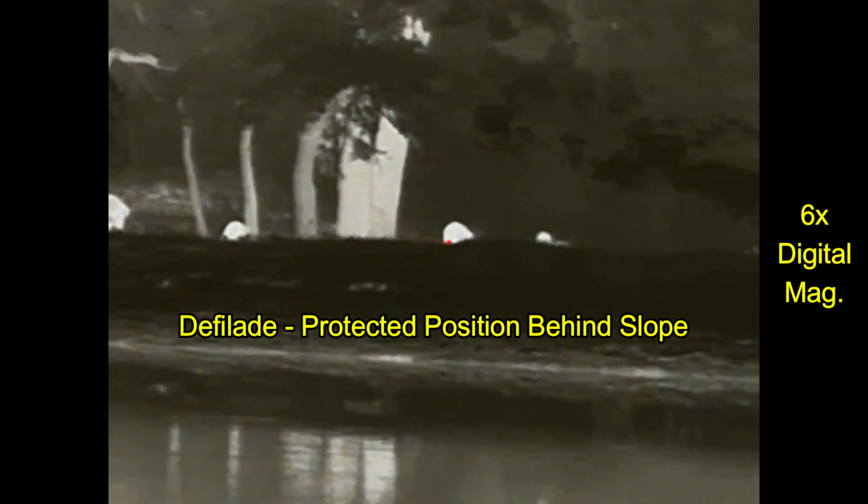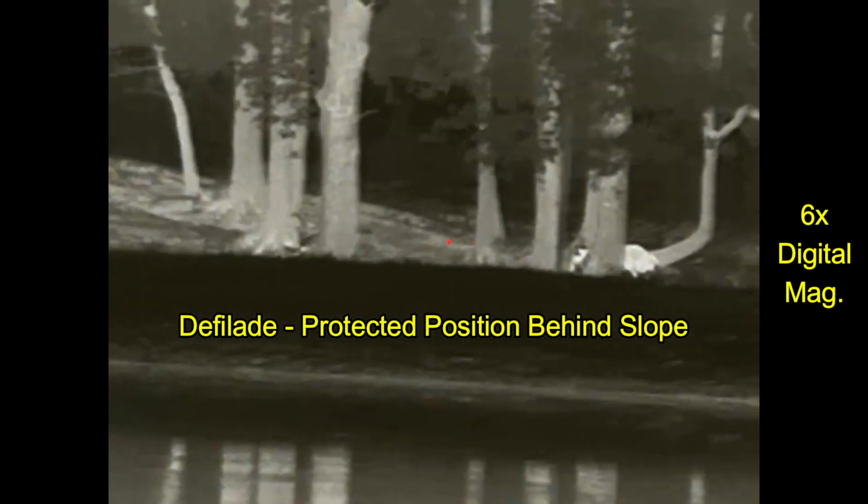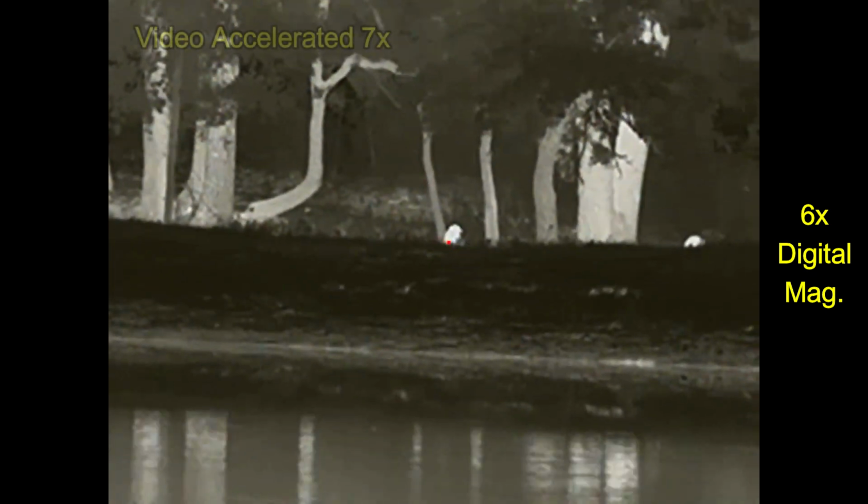Now these hogs are not spooked at this point, but they are in defilade behind the dam. And I really don't see any out in the open anywhere. I can just see the tops of the hogs. So I'm just going to camp out right here and see what develops. And this is going to take quite a few minutes, and so I'm going to speed up the video quite a bit.